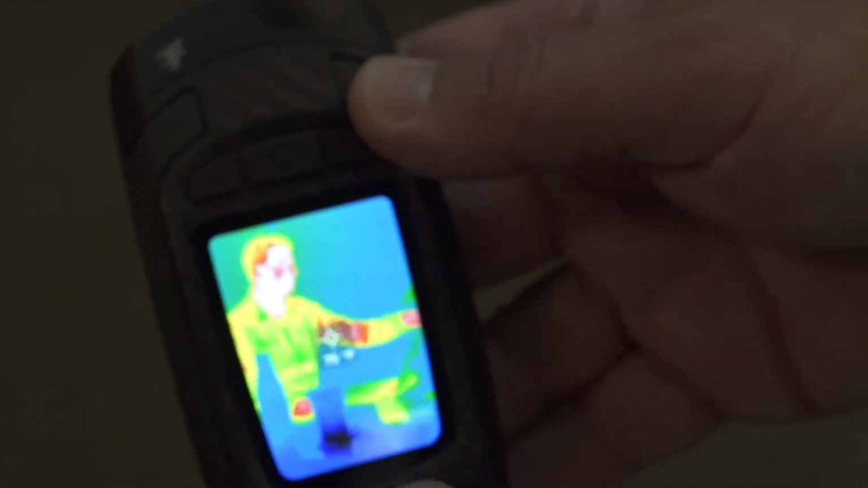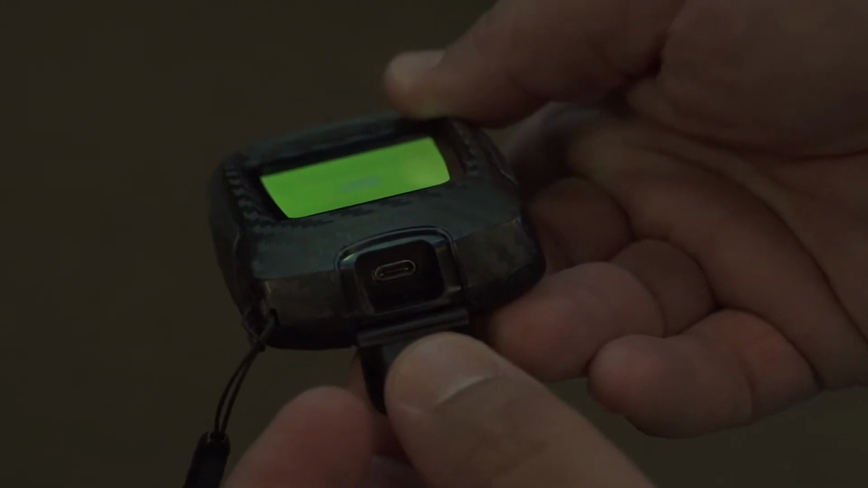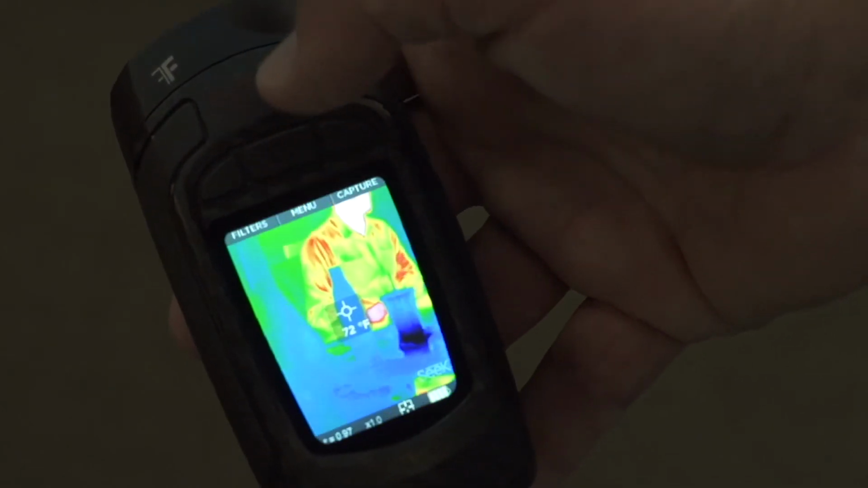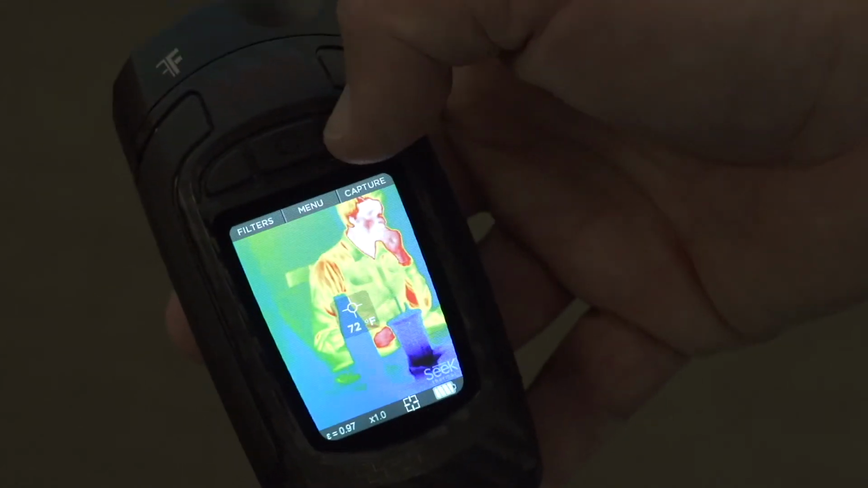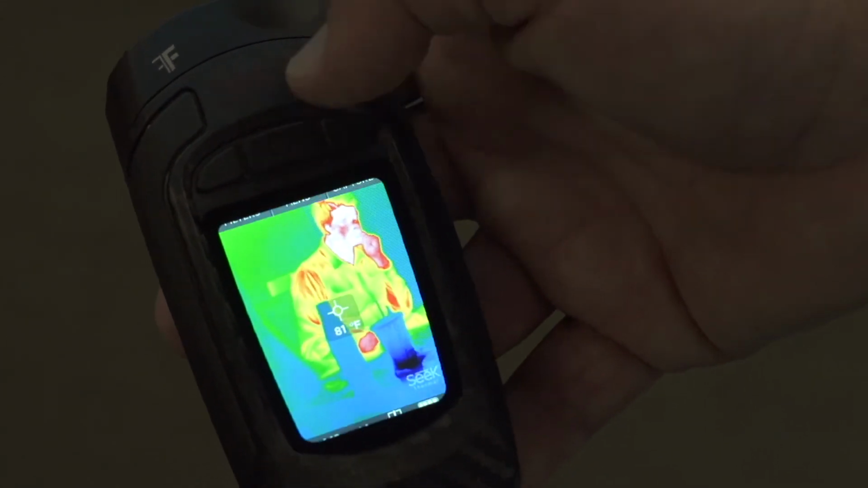So we're picking up the image that goes out the front of the camera. We're looking right at Matt. A couple of things about the RevealPRO. Just charges with a mini USB cable, just like an Android device. So you'll see this screen up top here: filters, menu, and capture. These three buttons at the top control these different functions. So capture is simply taking an image.